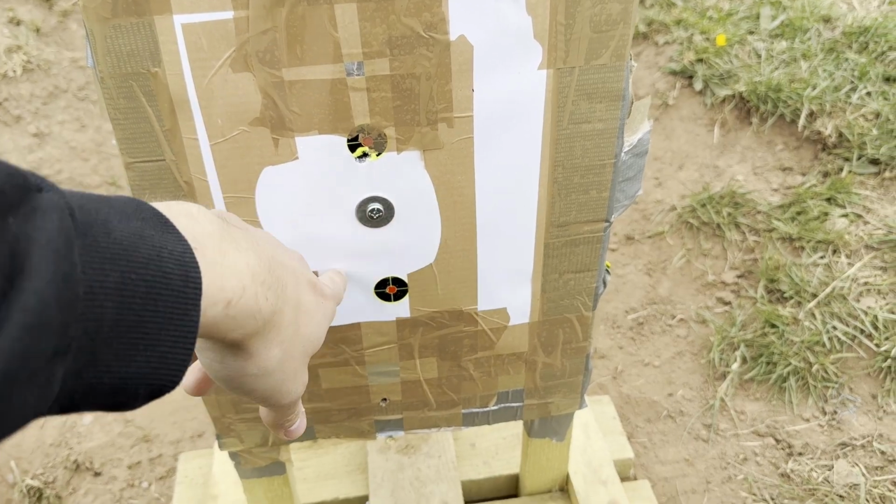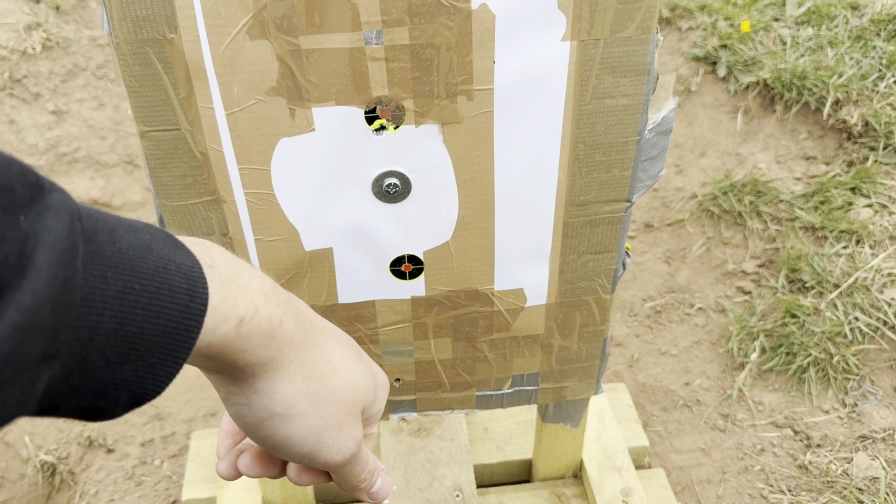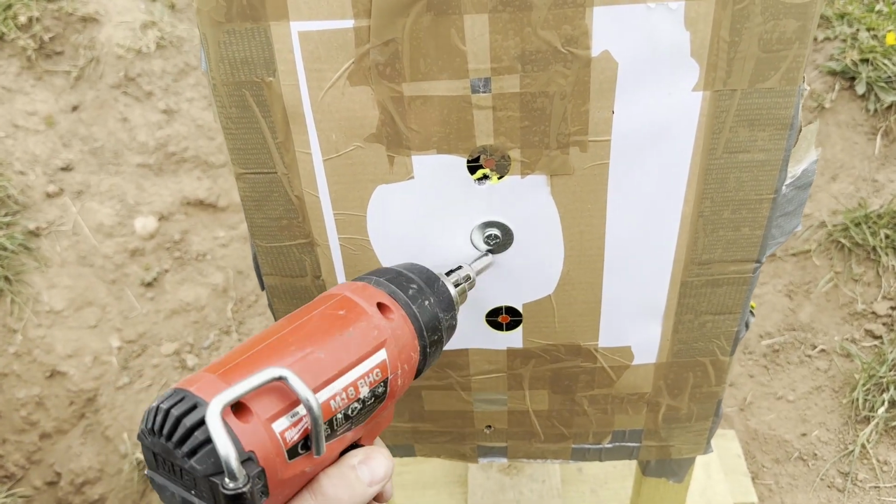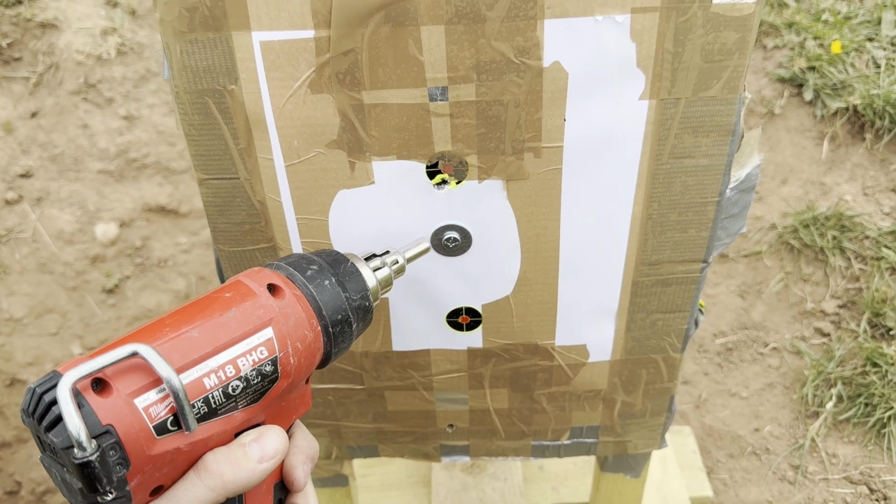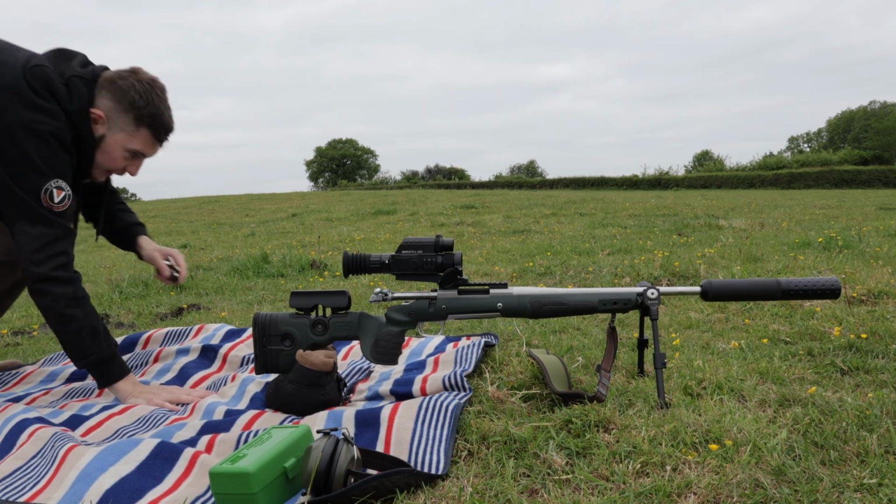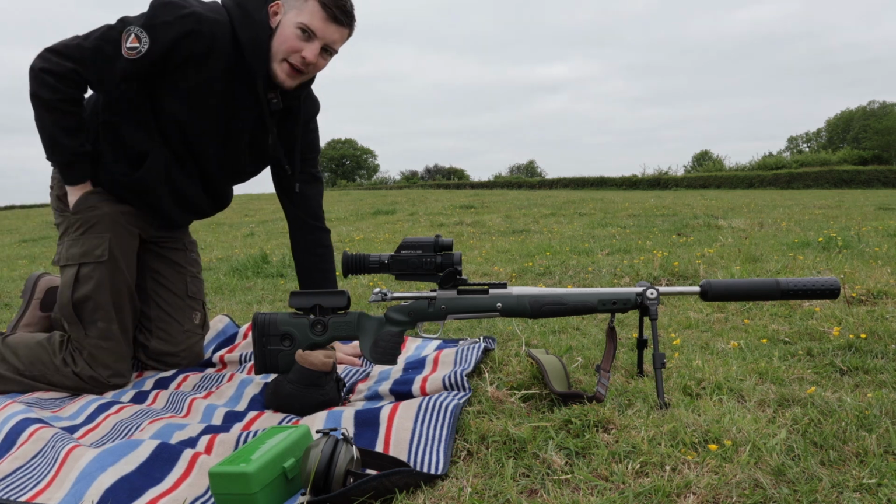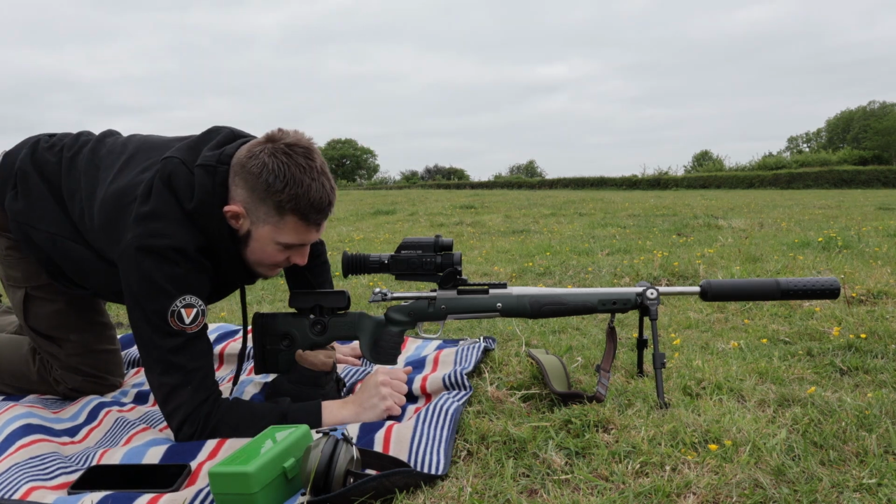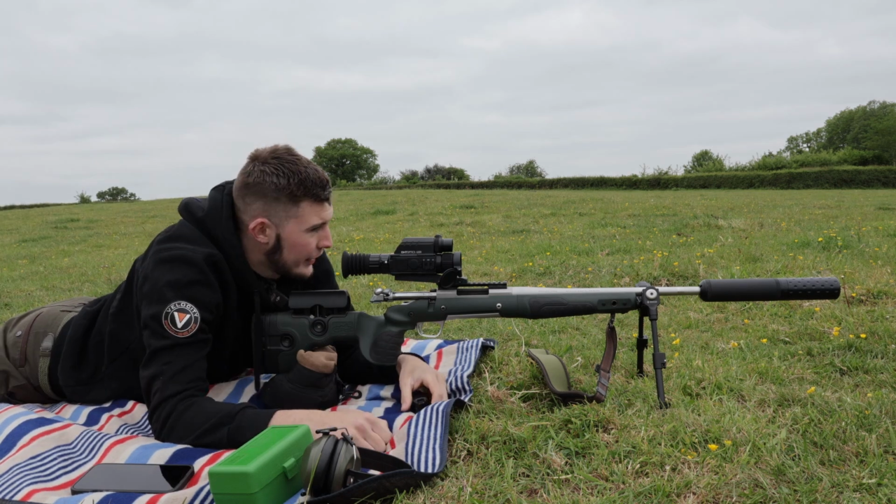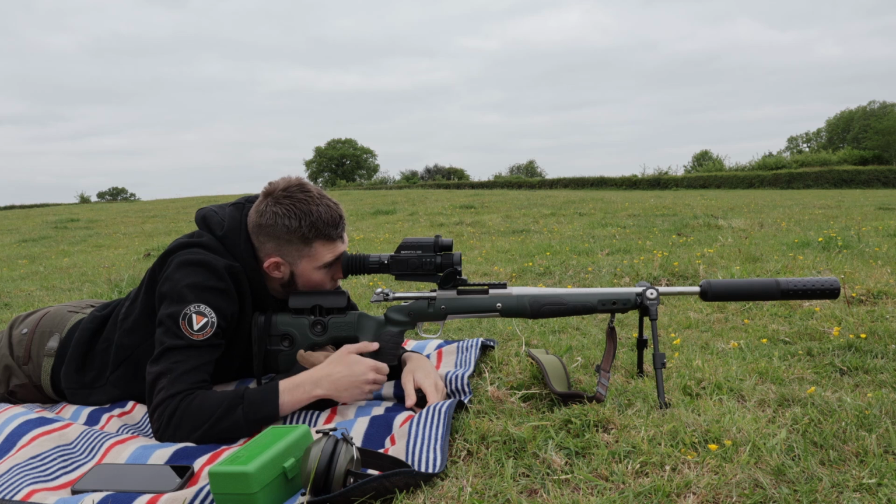Ripped off that big square of aluminium that I thought I'd need, put the penny washer in, and now it's time to just heat it up. So I'm just going to heat this up, get it piping hot, and then we're going to have a look. I've just quickly heated up that penny washer and ran back, so let's quickly have a look, see what that's like. Right, so I've had a look through, being completely open and honest.